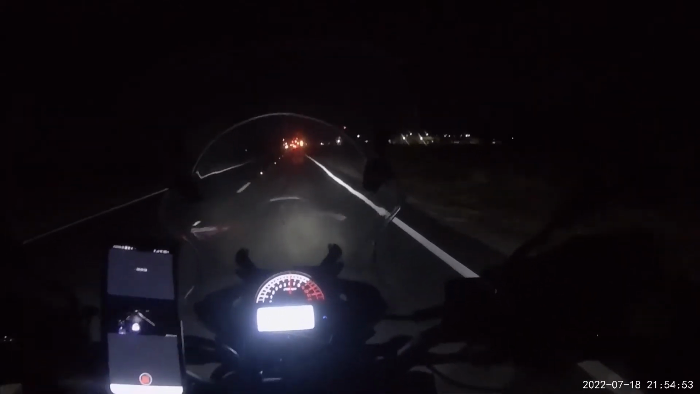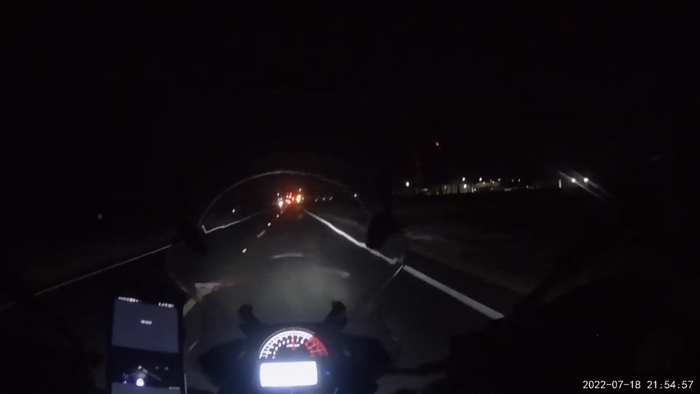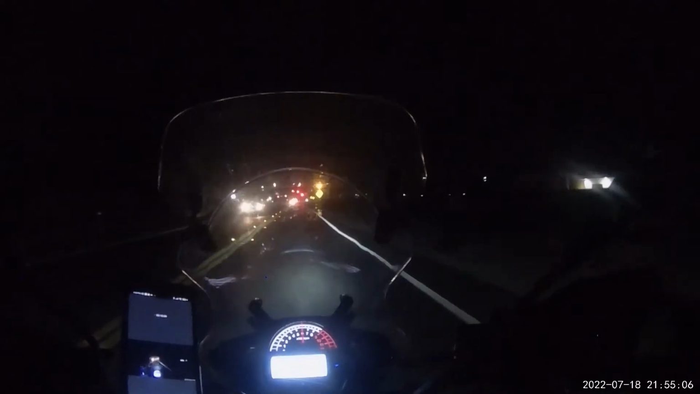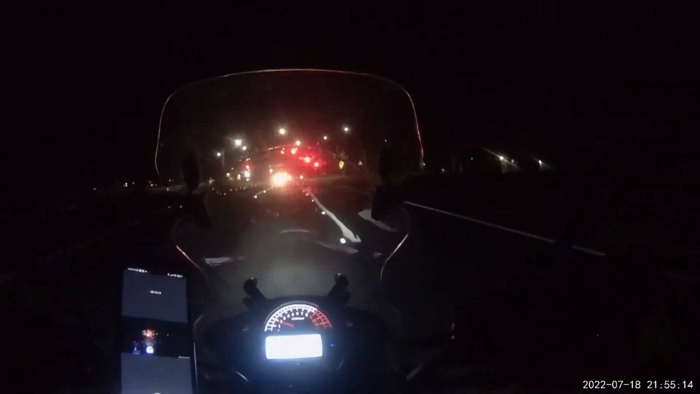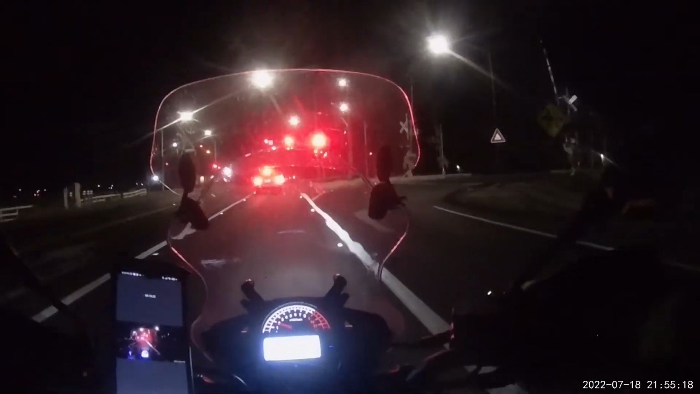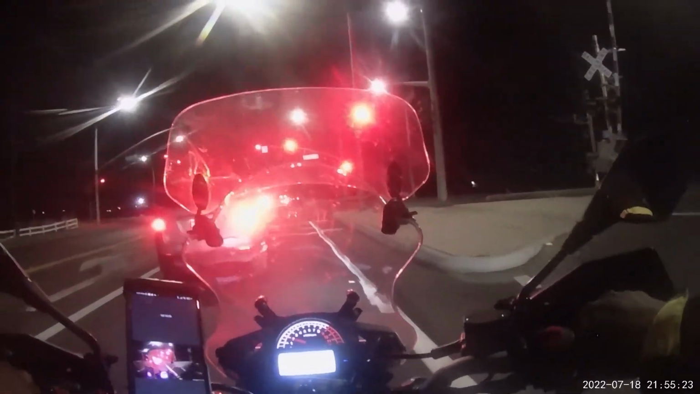We're starting with the chest mount view, and hopefully the camera picked up, which I believe it did. It did a pretty good job of picking up what you would generally see with the naked eye. But later on I switched to my helmet mount, just so you guys can get a different perspective on how the lighting looks in front of the bike, and how the light lights up the road.